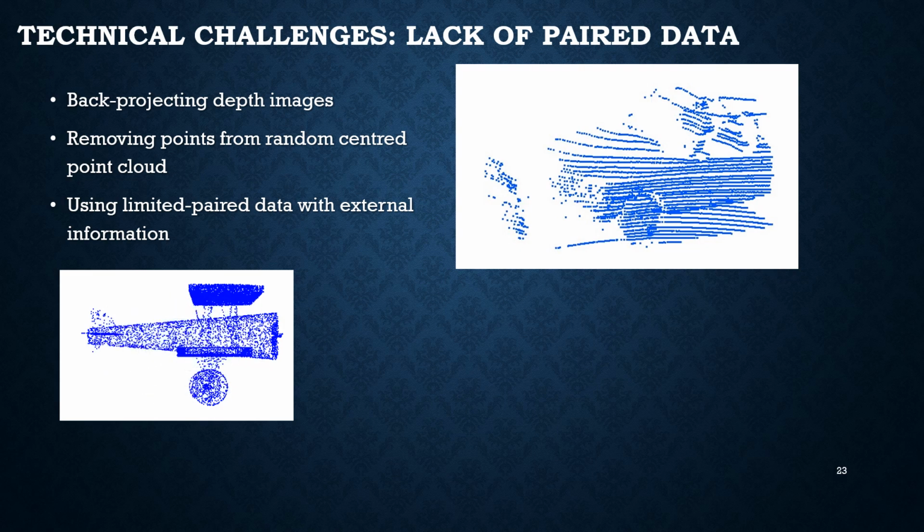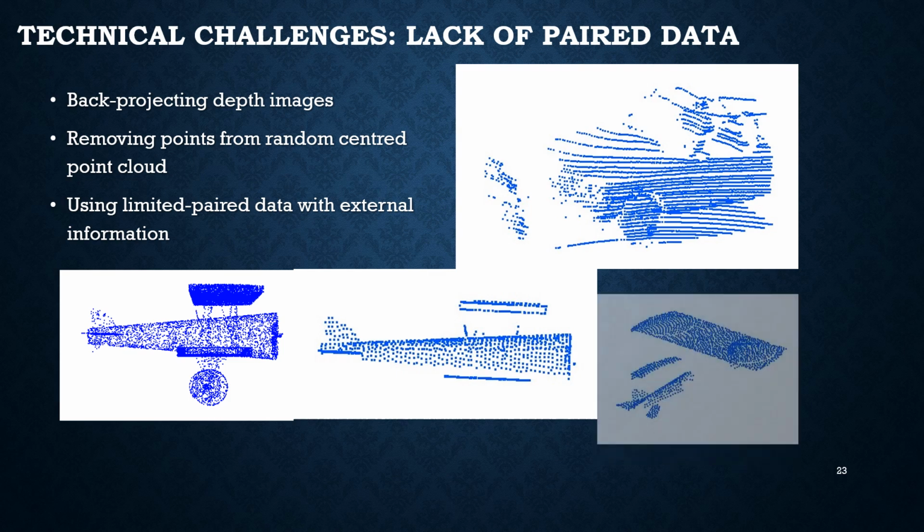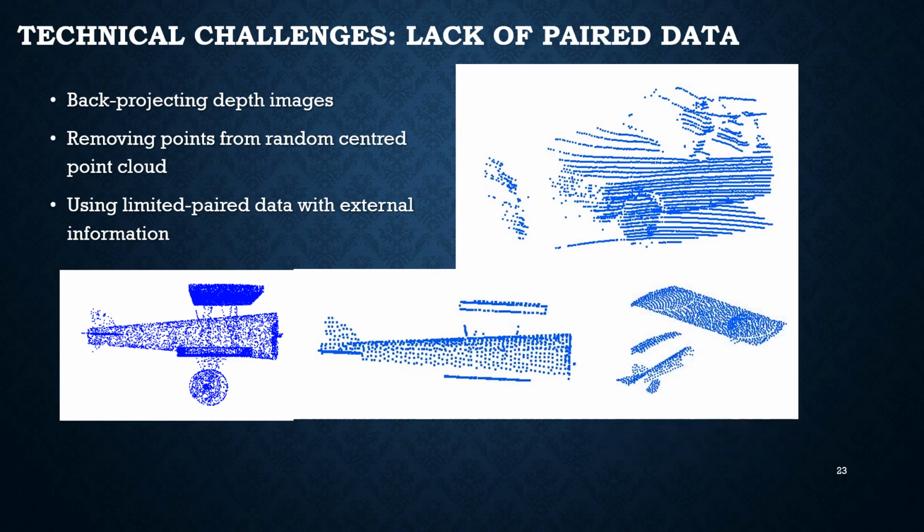The first partial point clouds are made by directly cropping the complete point cloud. Later, researchers use back projection of 2.5D depth images into 3D point clouds. This effectively simulates the regions of point clouds that would be most likely missing if the point clouds were directly acquired from scanners. However, this doesn't account for outliers and noise in real scans, so synthetic point clouds cannot represent real-world data.